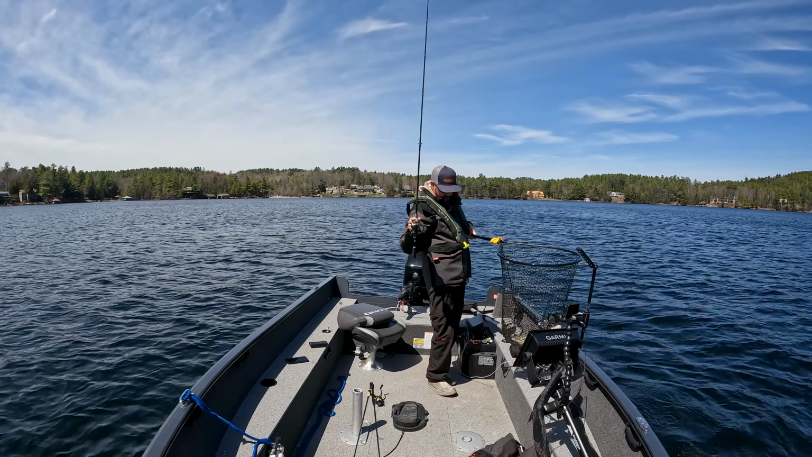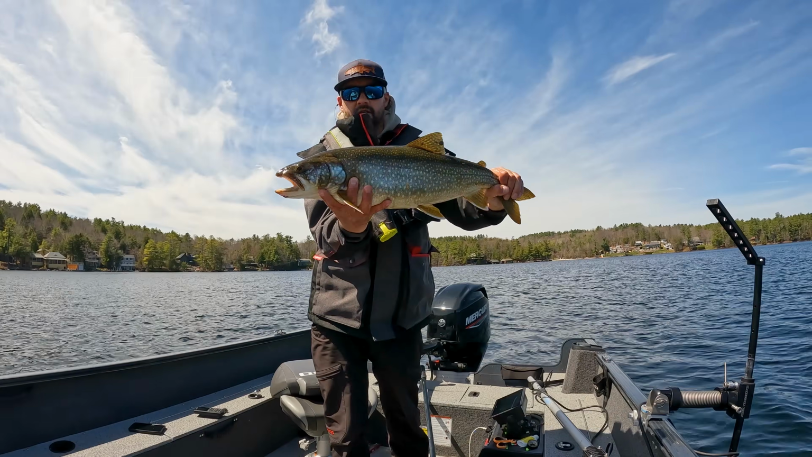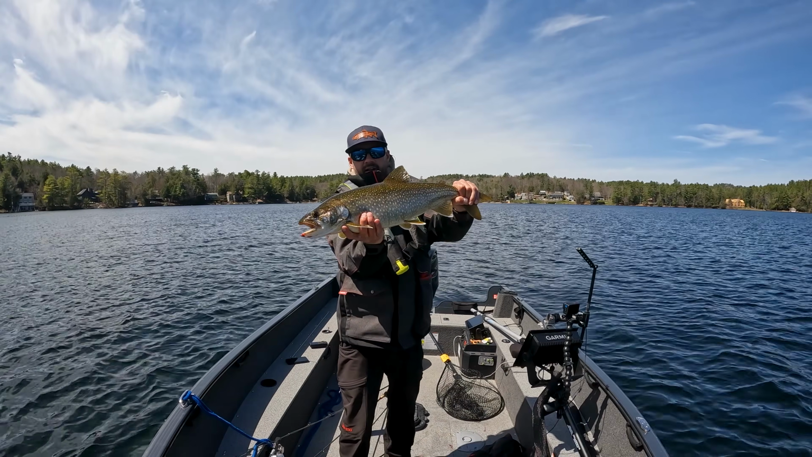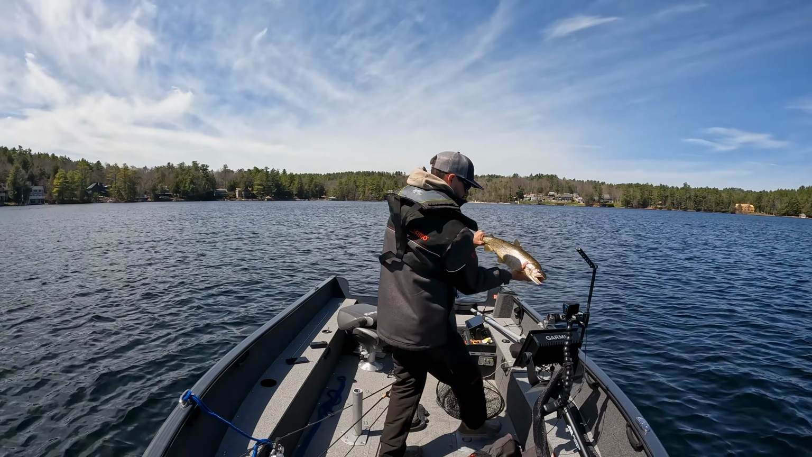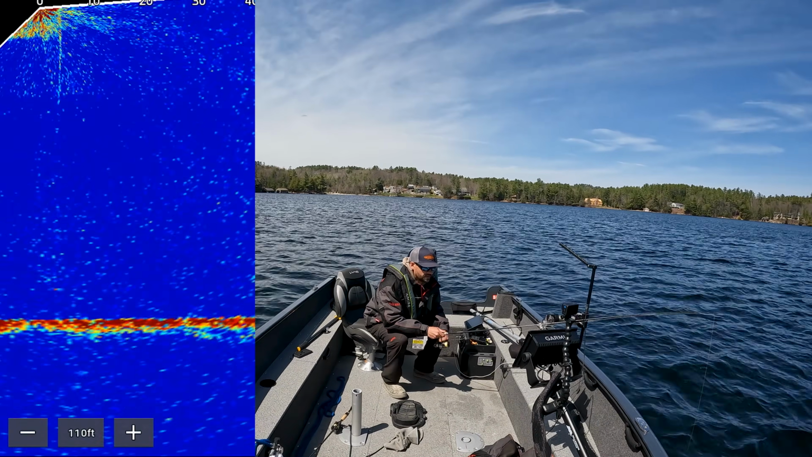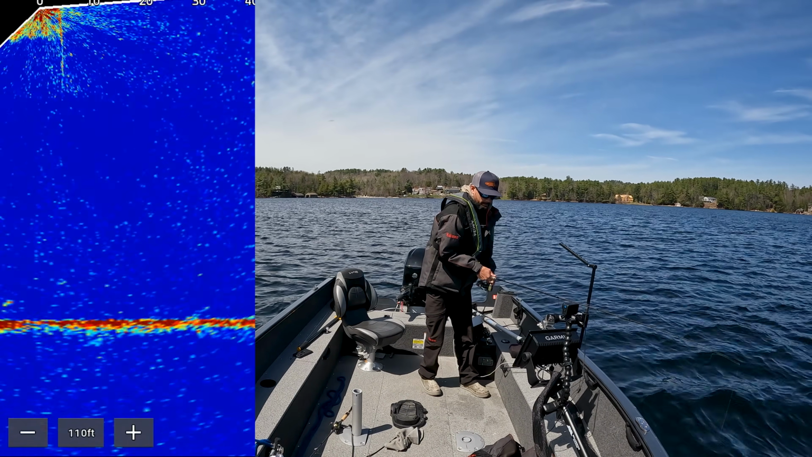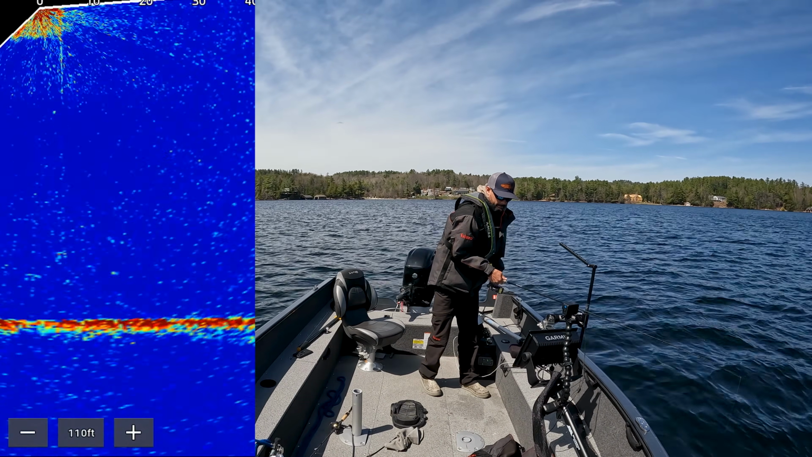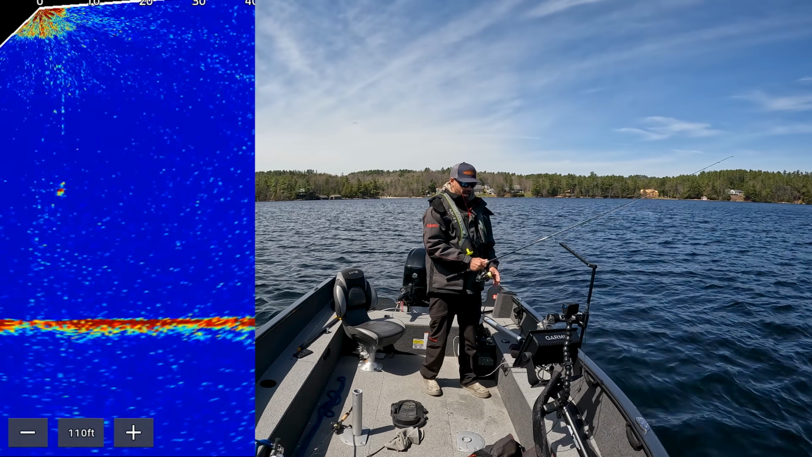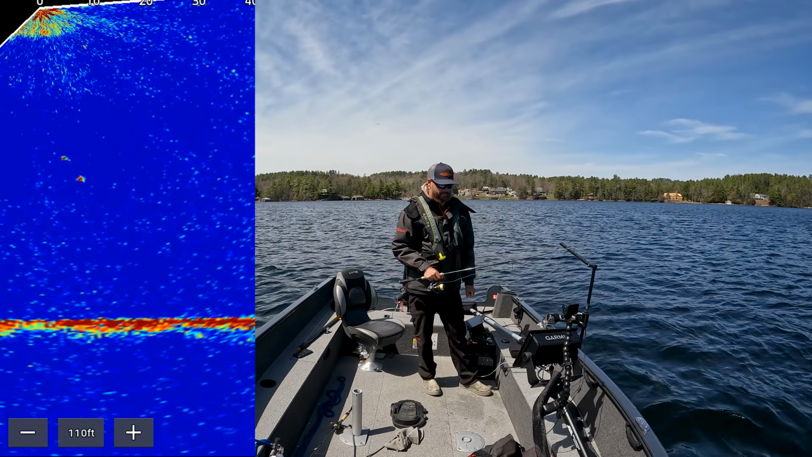Oh my goodness, that's a chunk. Ooh, that's a chunk right there. That is a super fat 23. Going back in. I know you can see me. Ah, you bugger. Chased the heck out of me and then gave up.